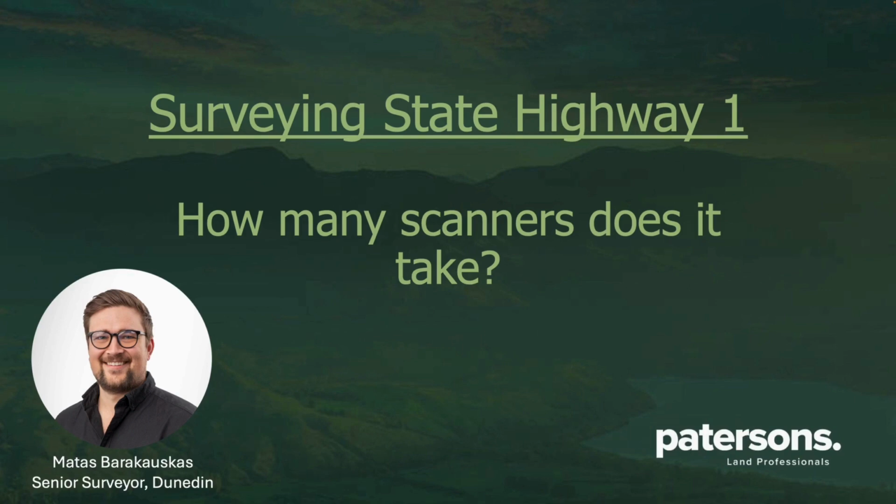I have a background that's largely focused on laser scanning, and in my role I get to be involved in some pretty neat and technical projects across the South Island. These projects often encourage and beg the use of different and exciting technologies to complete our work. So today I will be going over our survey of State Highway 1 in Dunedin, discussing some of the challenges encountered and how our survey methods and data integration helped us to overcome these challenges.